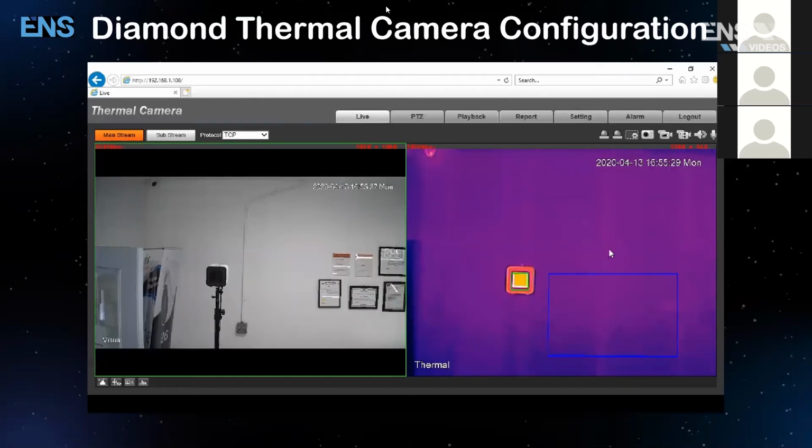displayed. Now, keep in mind, you don't have to do this every time. This is only if the browser is not displaying any live view. But if it is displaying live view after the firmware upgrade, then there's no need to reset the browser.